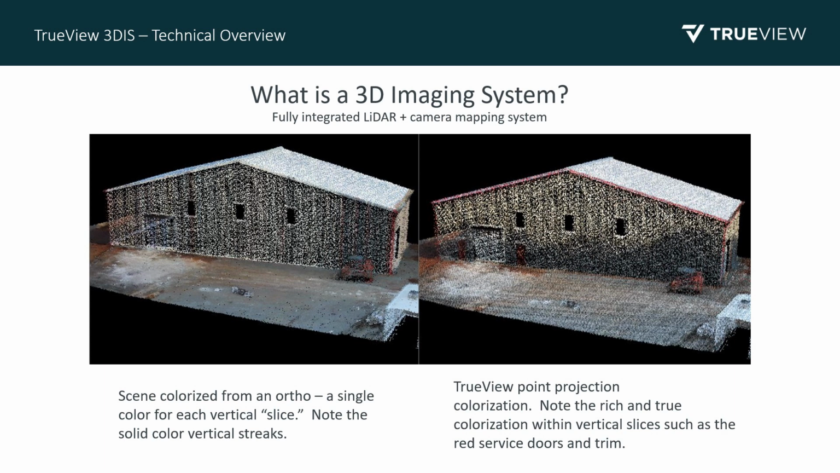And then down on the left there, we have a garage door. On either side of that are two red doors. You can see those colorized. You don't see those in the image on the left, and that's because it doesn't have that oblique view with the cameras to colorize those objects. So colorization is obviously one advantage of having a 3DIS with the dual oblique cameras.